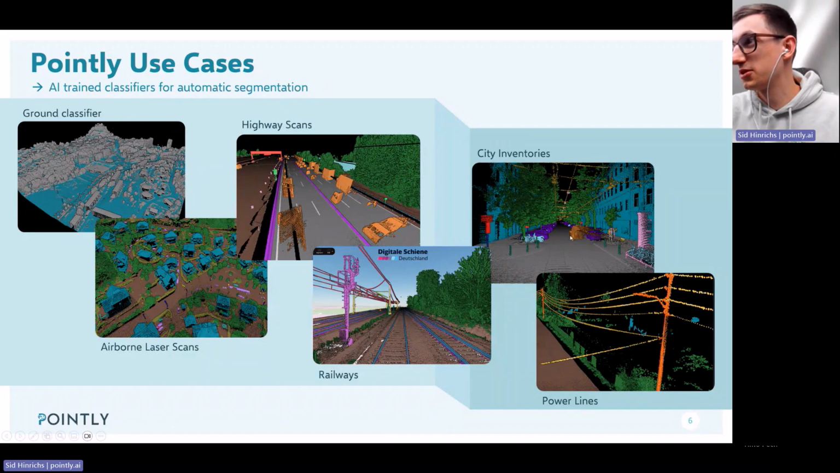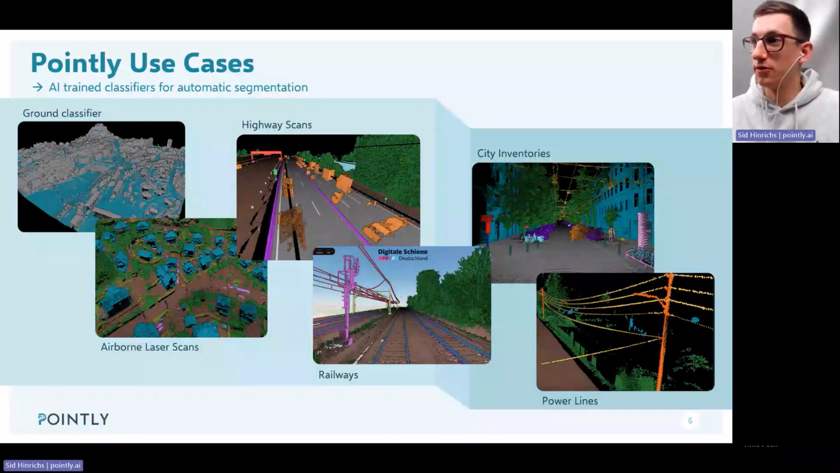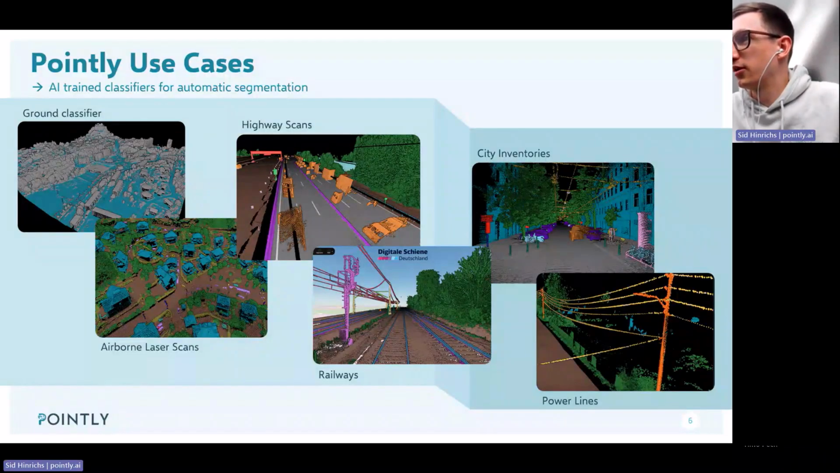We have city inventories where we can mount a laser sensor to a car, drive along the city to detect all the assets around, like street signs, street lights, trees, also the streets themselves, or street markings are also common use case.